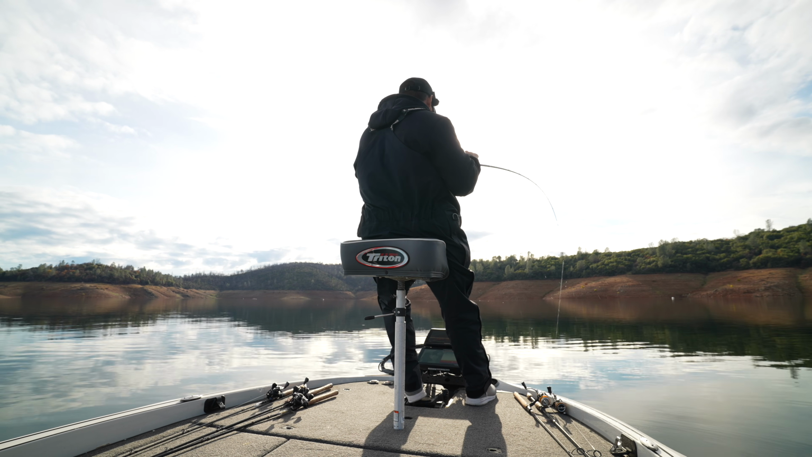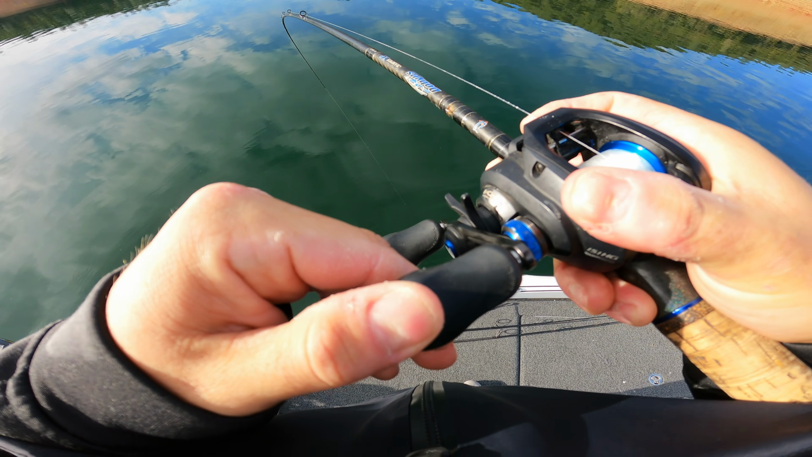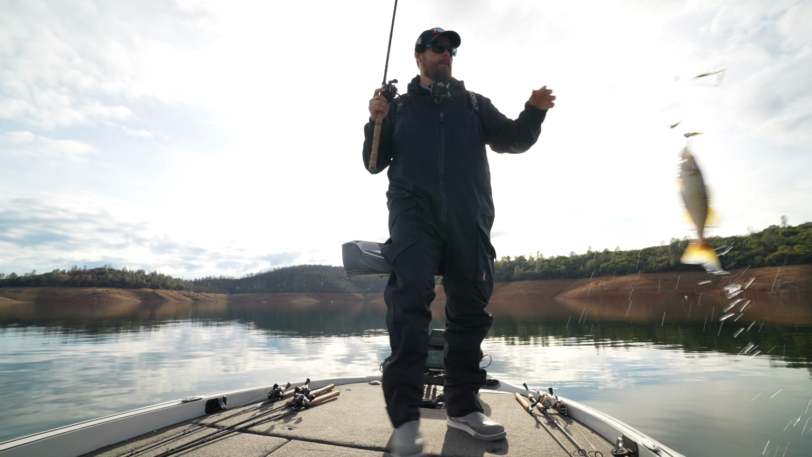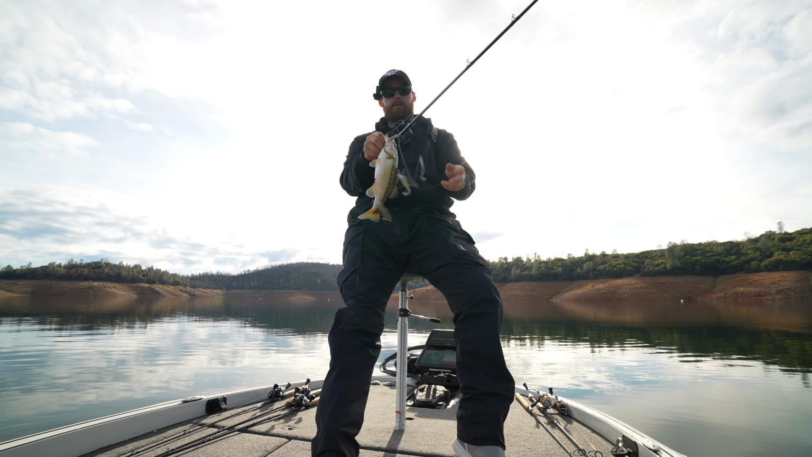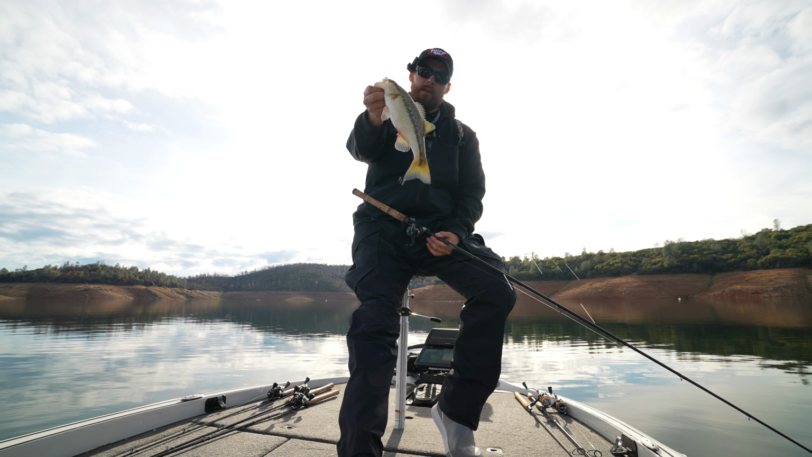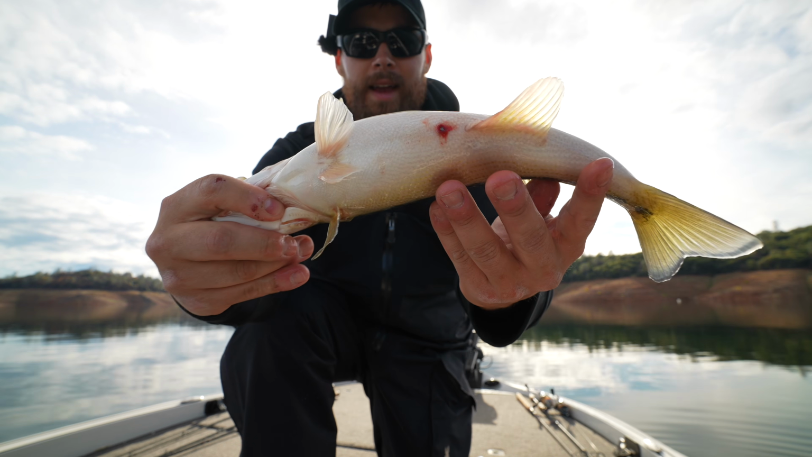There we go. Finally got one. Is it a decent one? It's a deep spotted bass right there. Man, it is a beautiful day right now. It's a little fella, but it's nice just getting out here and catching a fish.